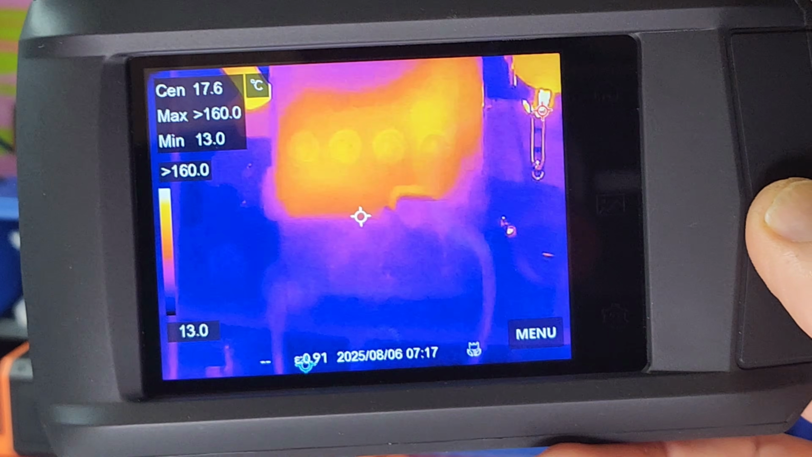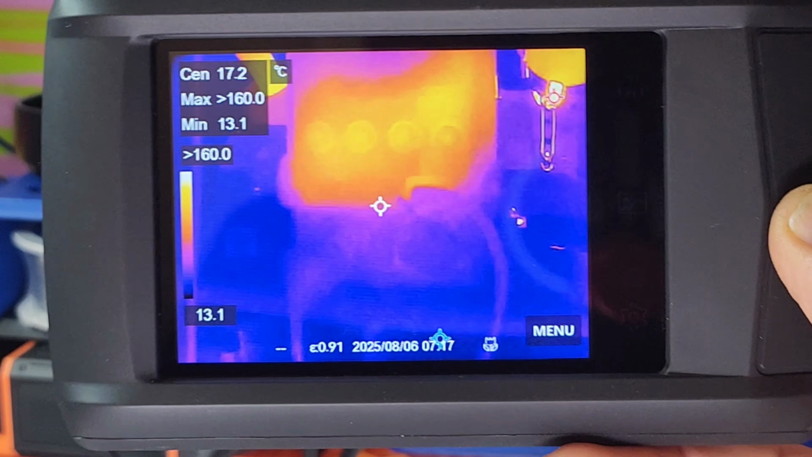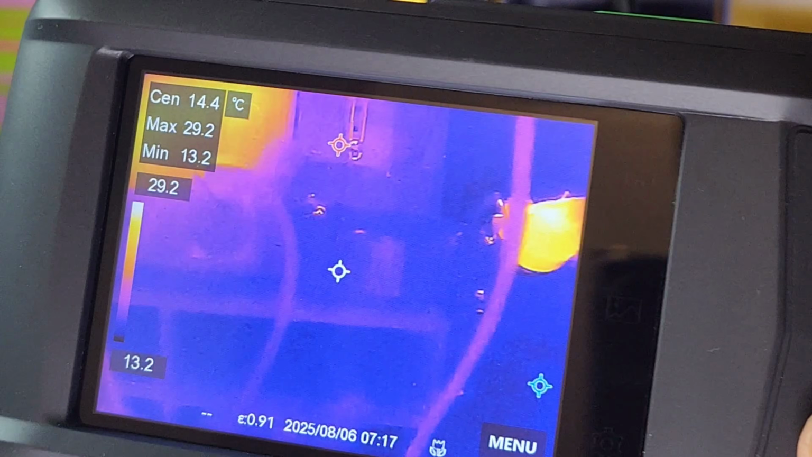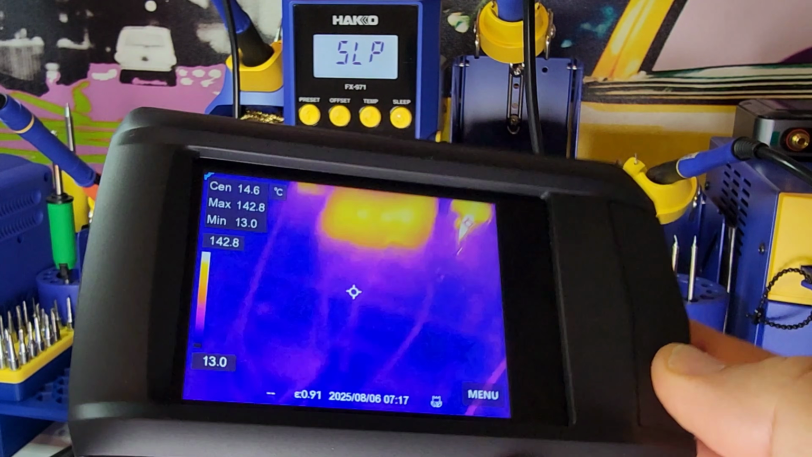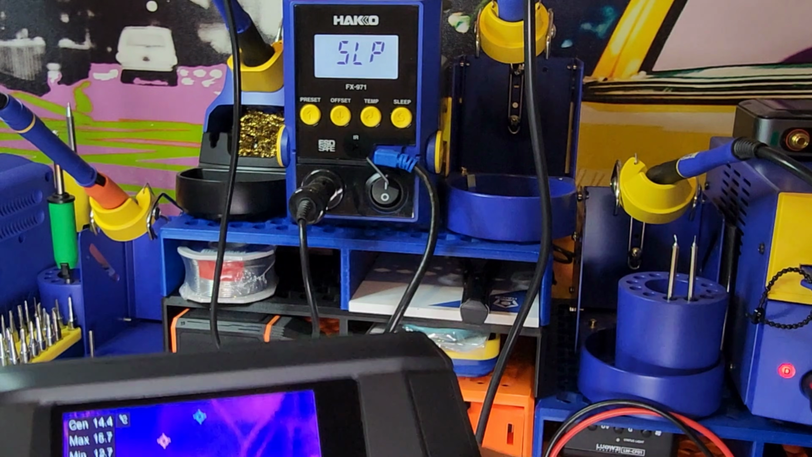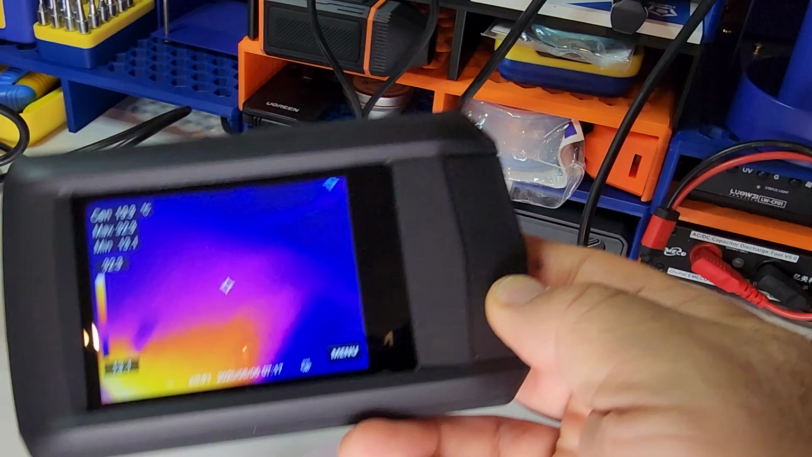So here we are in macro mode, and it's working just fine. Yeah, I wonder if there's a firmware update for this. I'm going to have to do my due diligence and find out. So that's a little weird. It shouldn't be happening, auto-calibrating every second like that in non-macro mode.